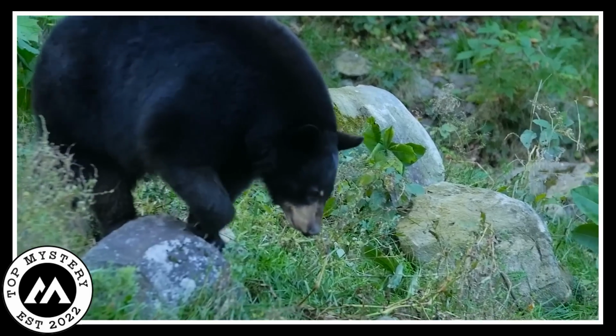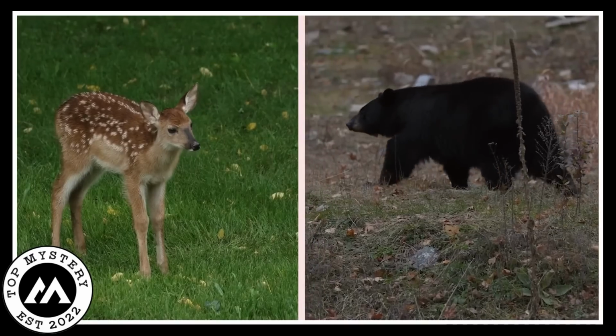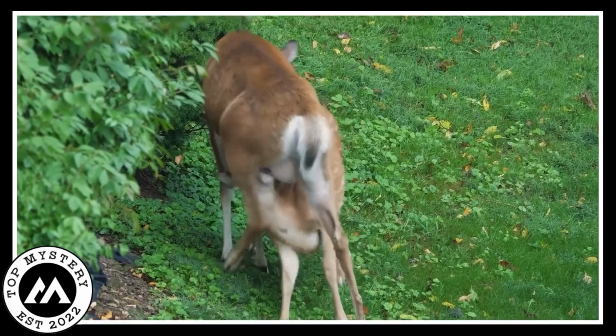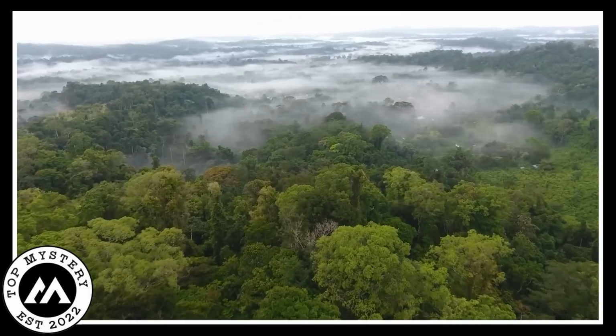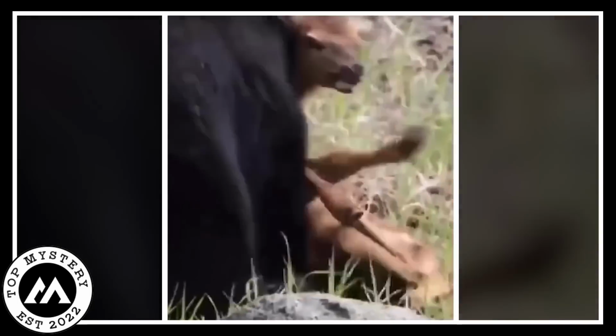The camera kept watching as the bear, super sneaky, followed the little deer. The forest showed its wild side, both pretty and tough, in front of the camera. Each picture told a scary story about surviving in the wild. The forest, like a big stage for life and death, lets the camera share its secrets, keeping everyone fascinated by the hidden stories in the green world.